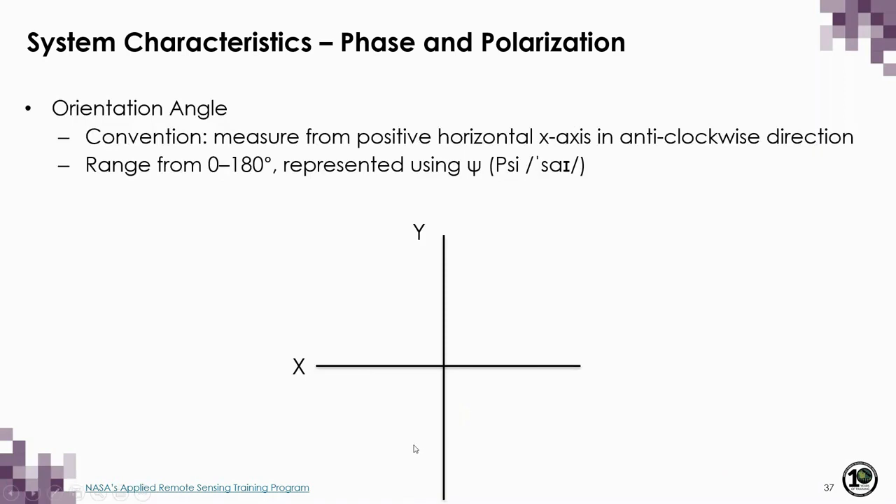But again, it's important to remember that the electric field can oscillate at any angle, and in fact, we can measure what's called the wave's orientation angle, which is simply the angle made between the wave and the horizontal x-axis, shown here and measured in an anti-clockwise direction. Values therefore range from 0 to 180 degrees and are represented using the Greek letter psi.